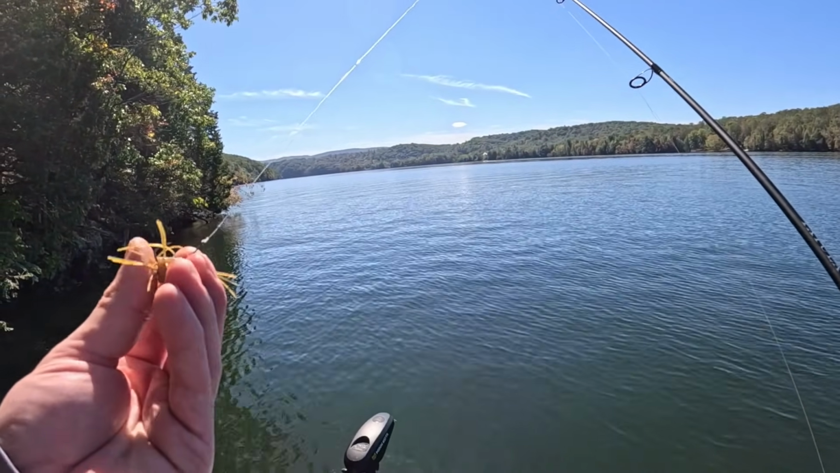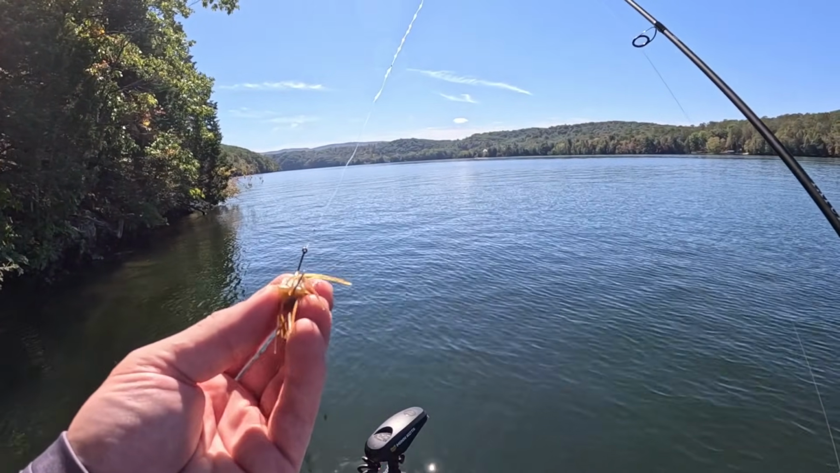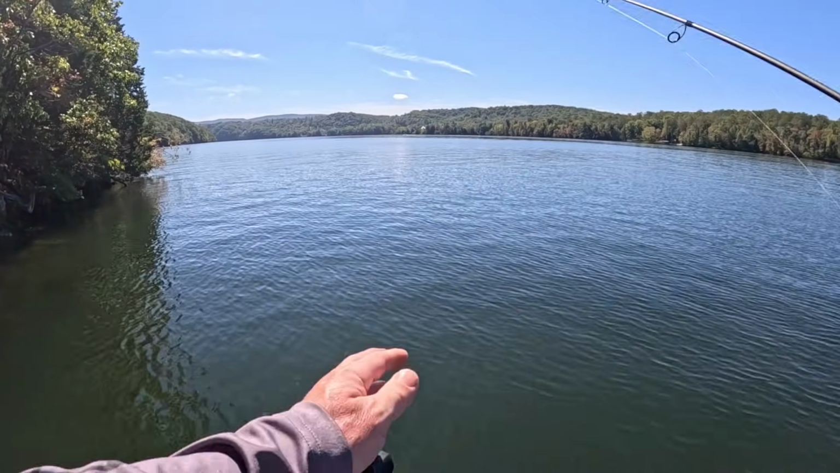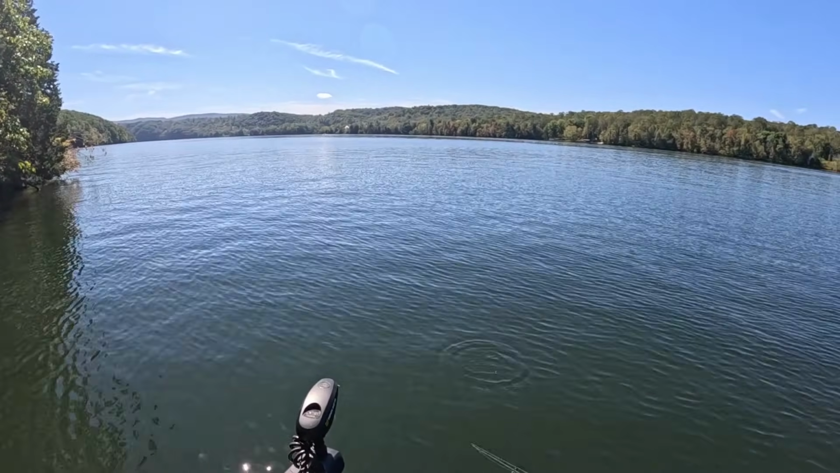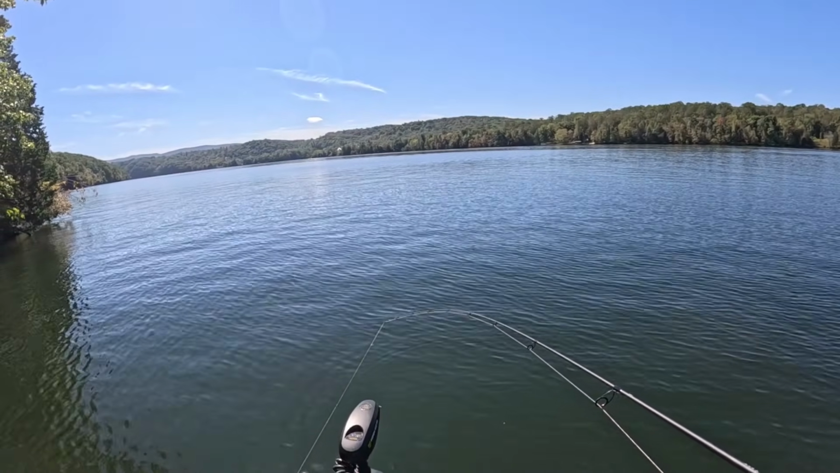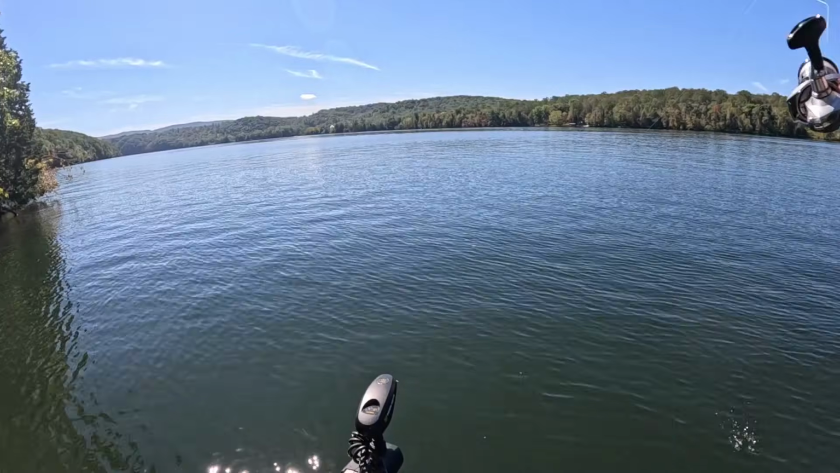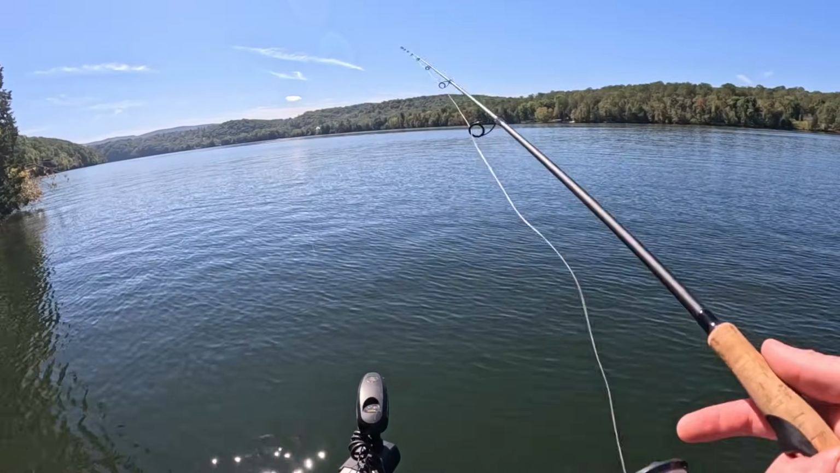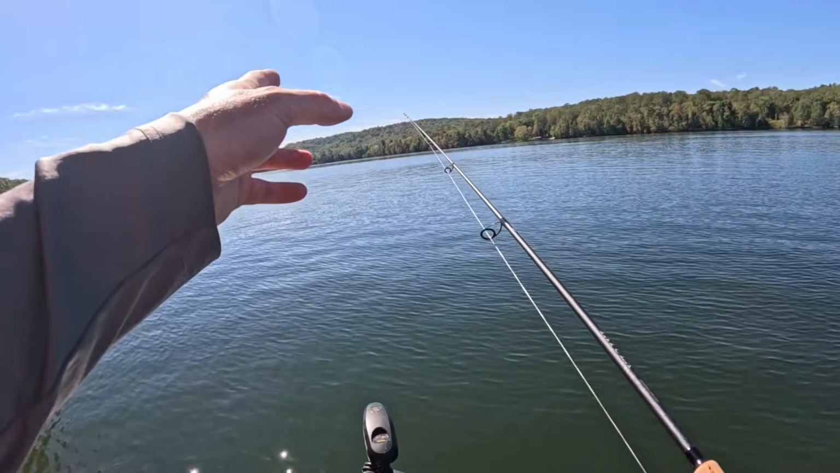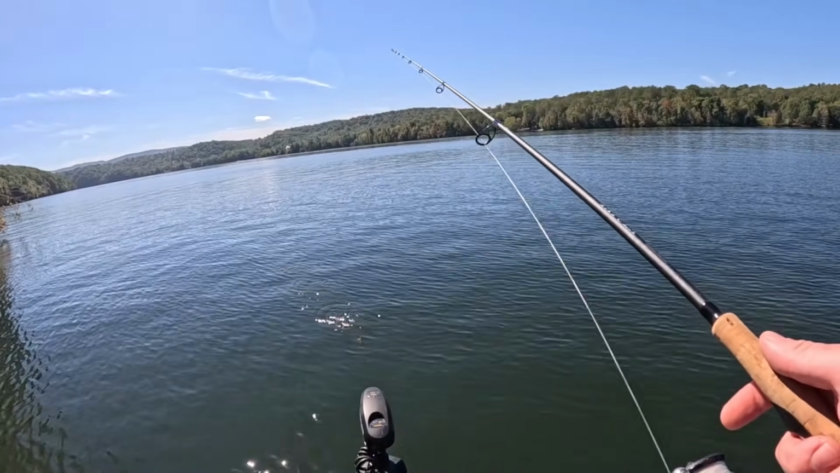These OSPs are really soft, so I use tungsten in the OSP, but I use a pretty short leader on this because you need to see your line. Like, I've got white Berkley X9 on here, 8-pound test, but a lot of the time the strike is visual. Like, you'll see your line jump and then you just reel into it because the bait is so light.